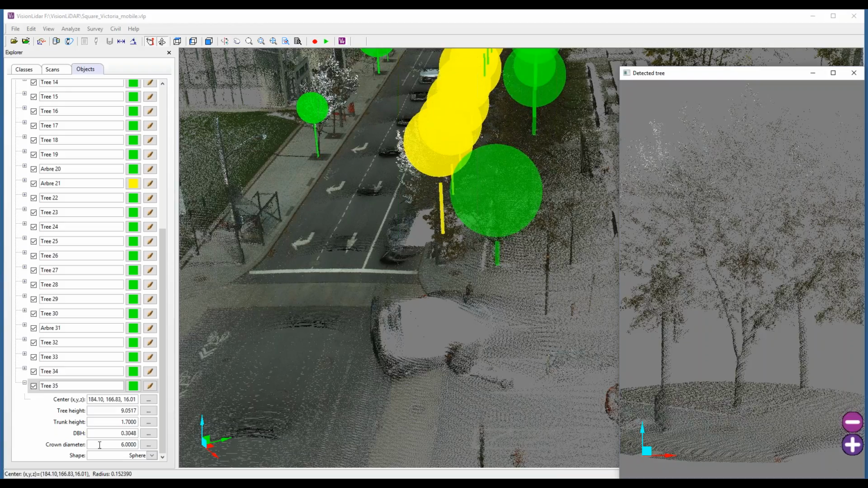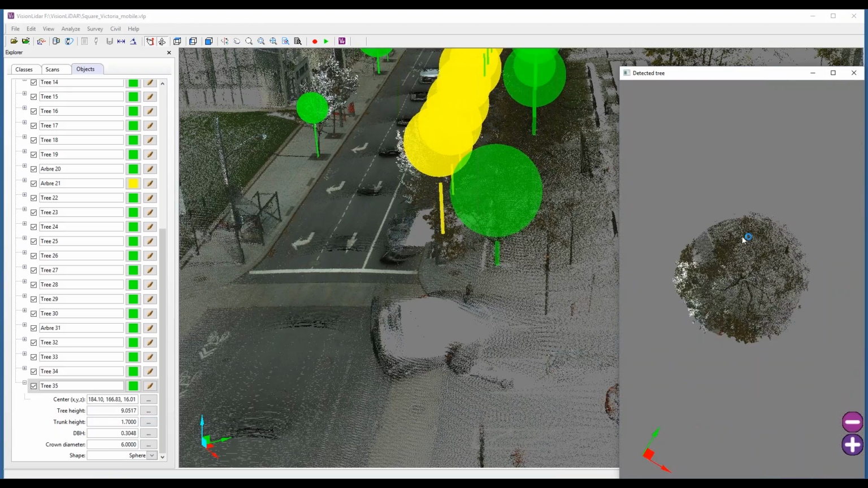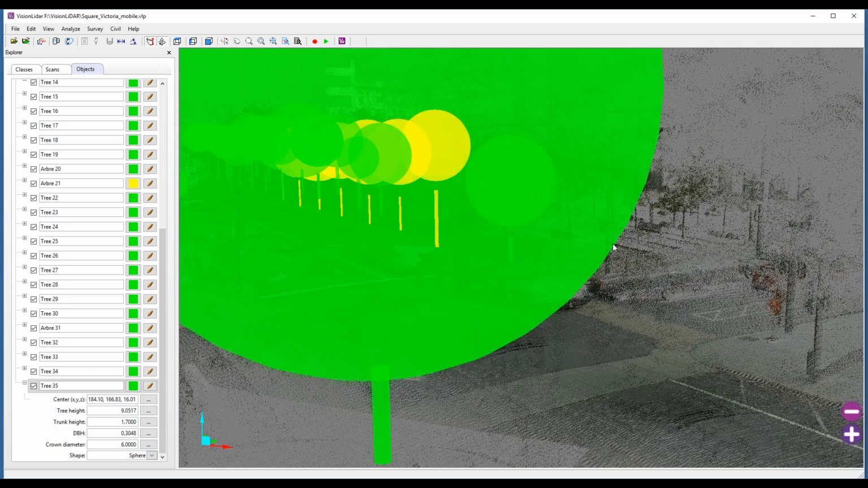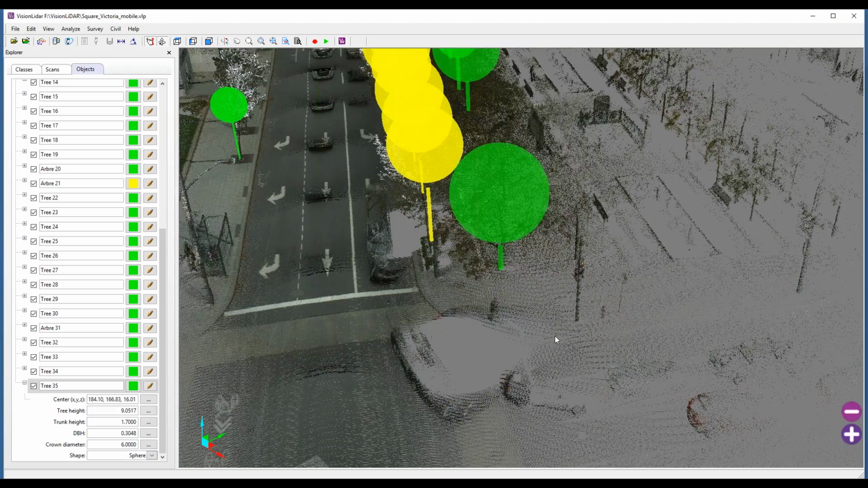And the crown diameter, which is the diameter of the foliage here that we can see. So all this can be detected automatically. If I wish to do so, I can also change these values manually. But if I feel confident with what VisionLiDAR has collected for me, I can just leave it at that.